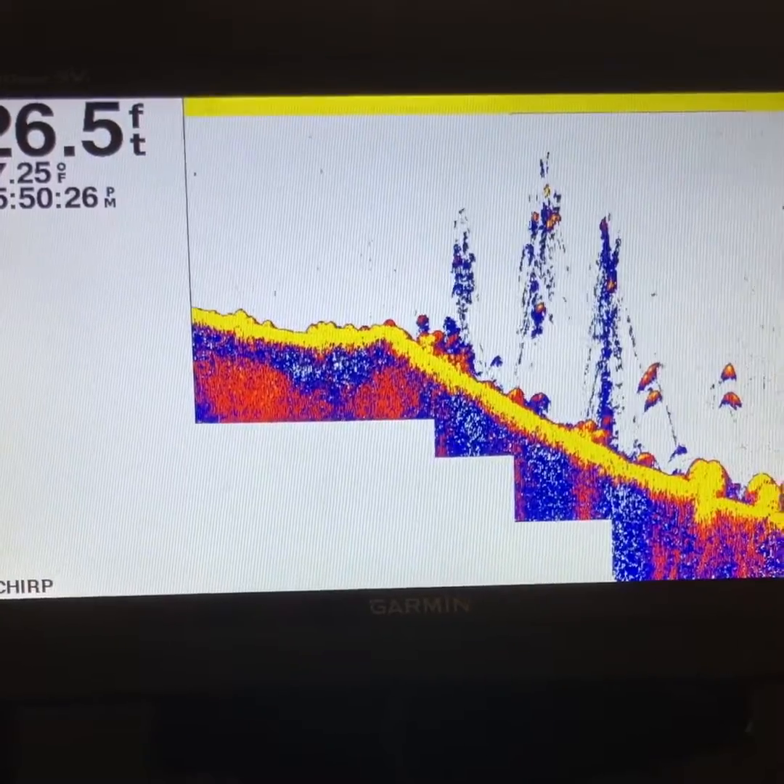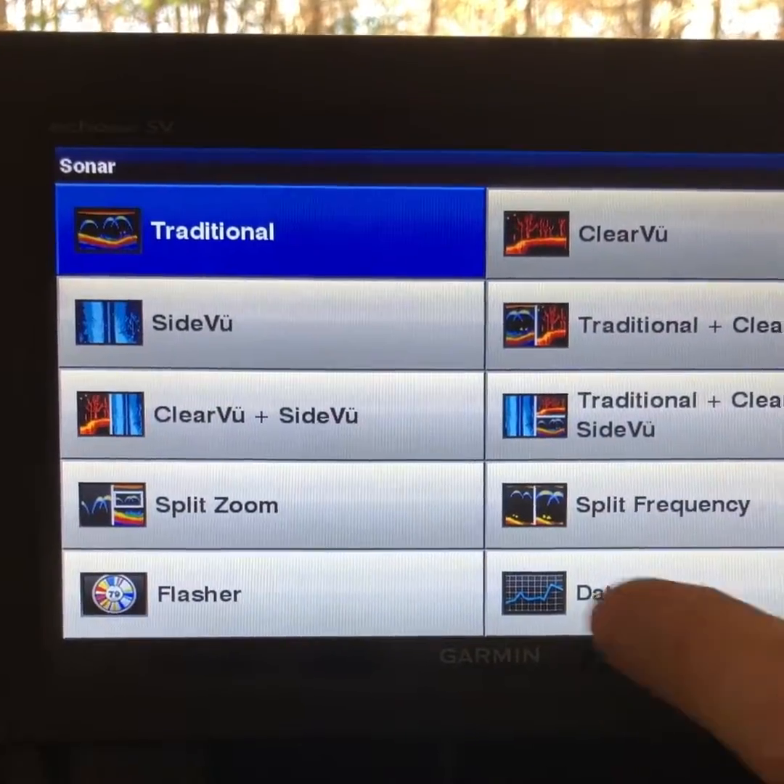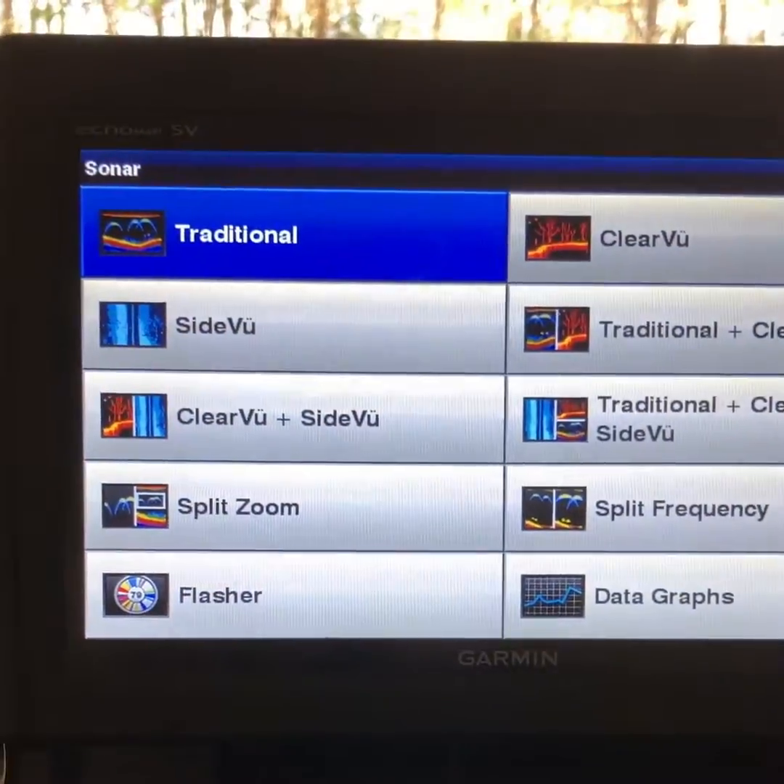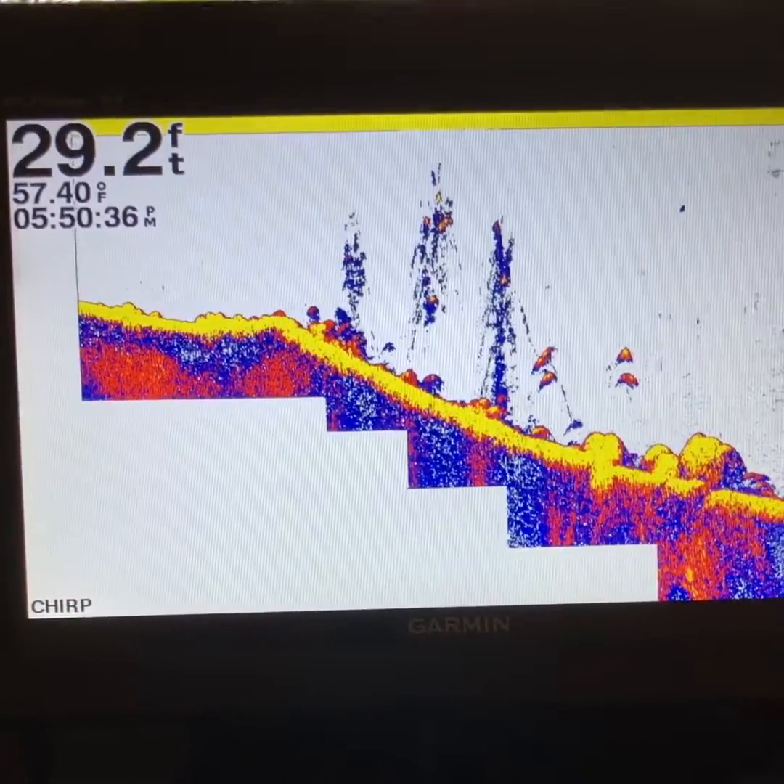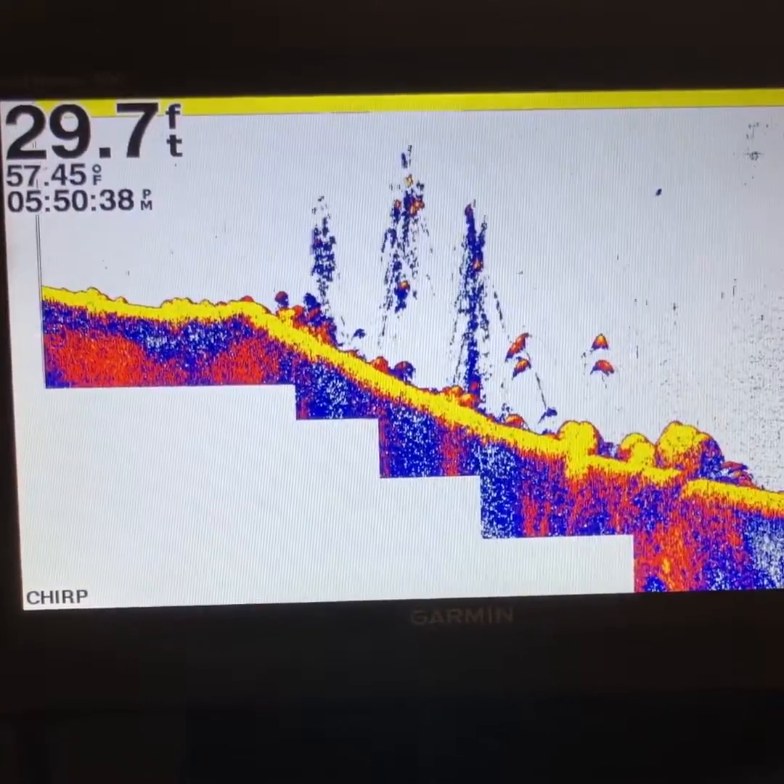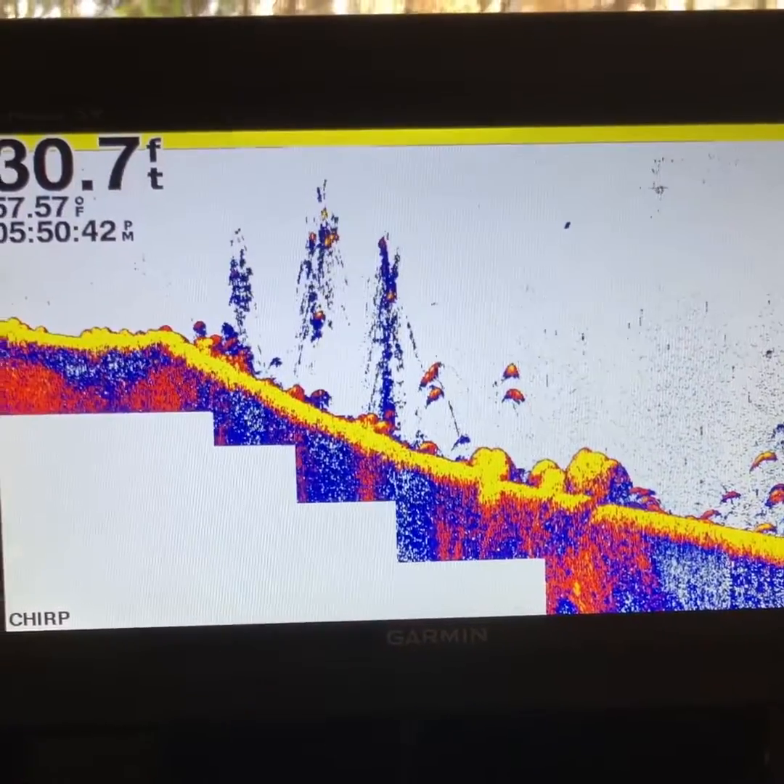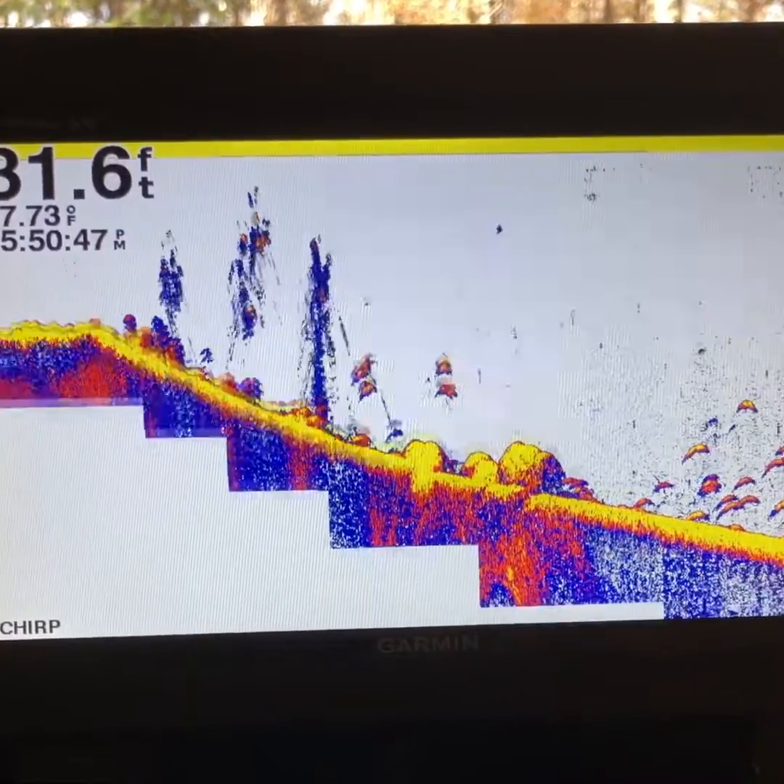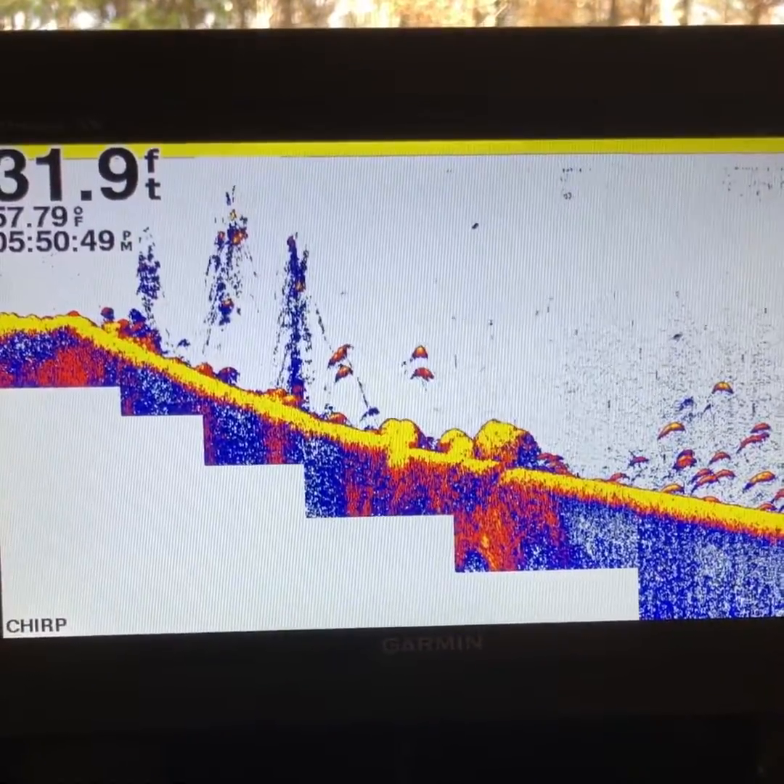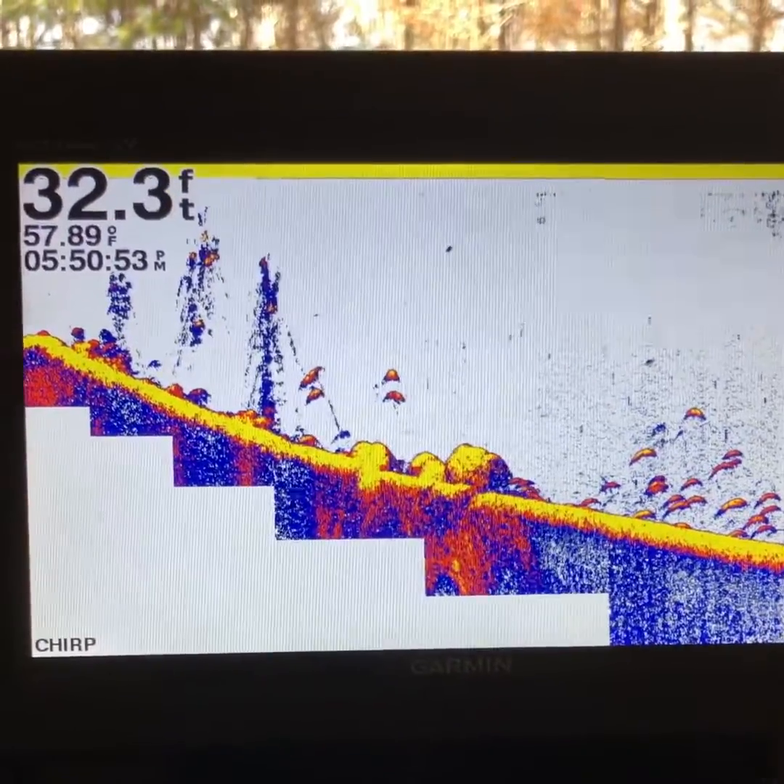Okay, guys, welcome back. I'm going to start off with your standard 2D traditional sonar. Now, this is where, in my opinion, Garmin succeeds over other companies. I'm not saying the rest of them's not as good, but to me the Garmin Chirp is true chirp sonar. It's the best sonar as far as 2D sonar, in my opinion, that you can get.